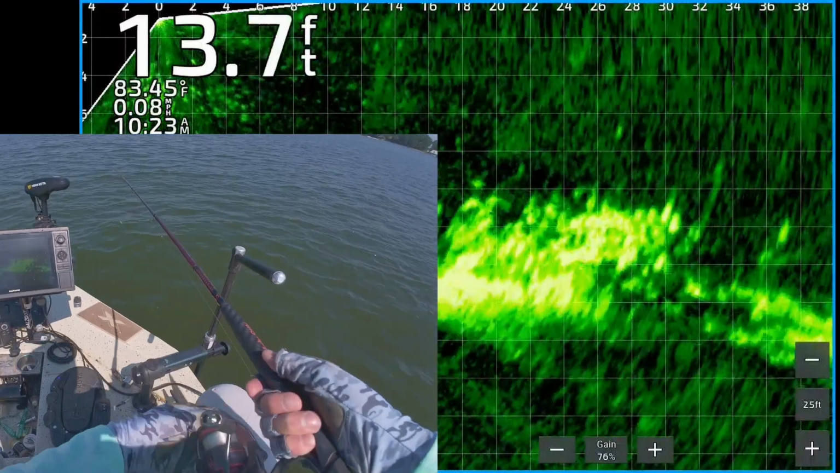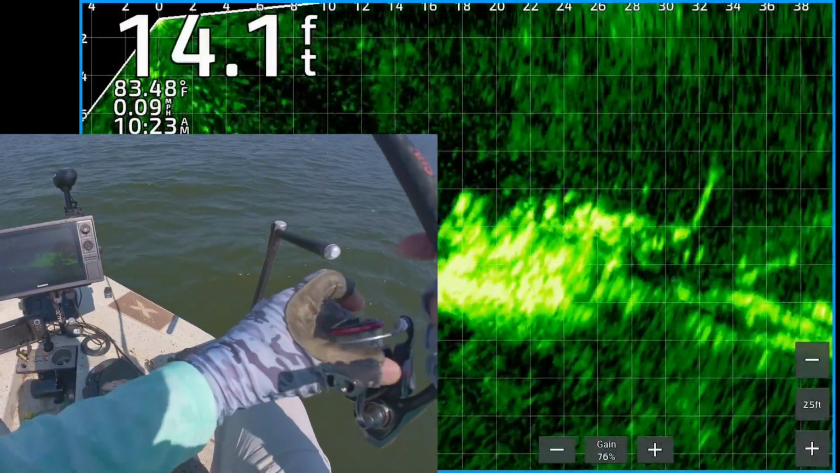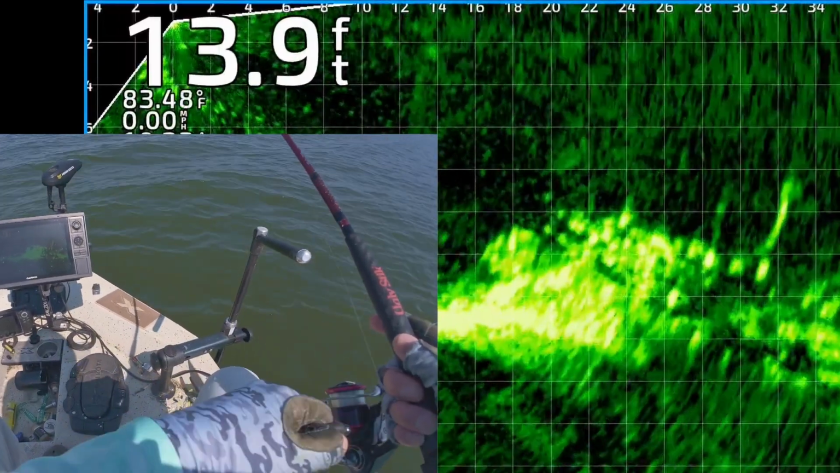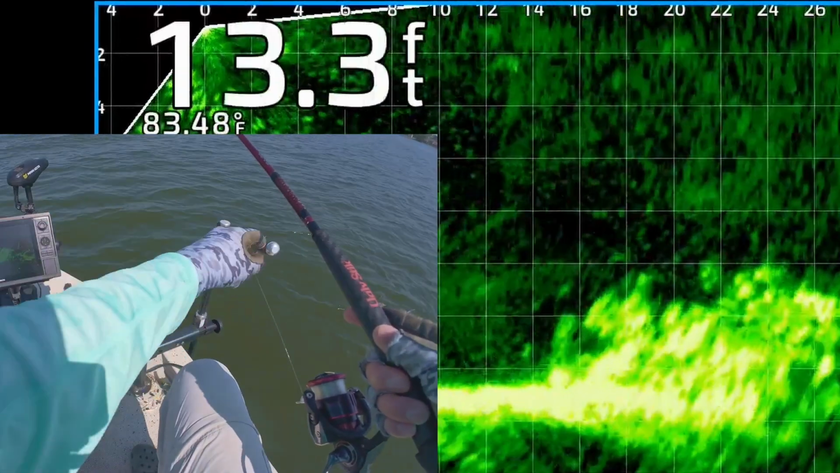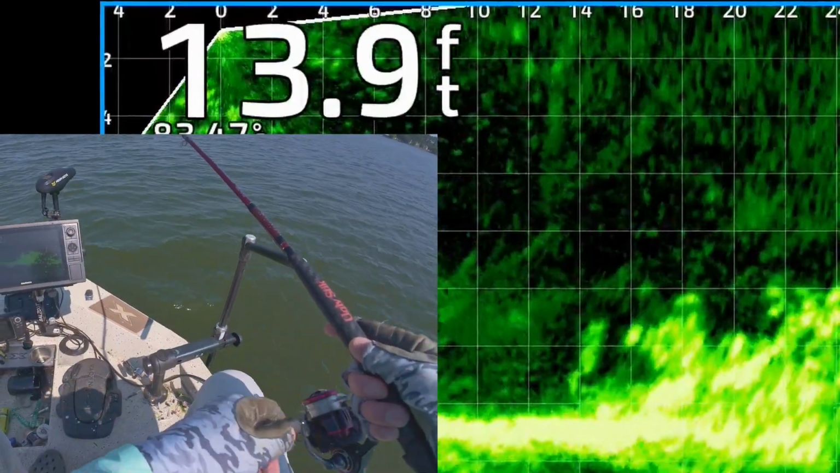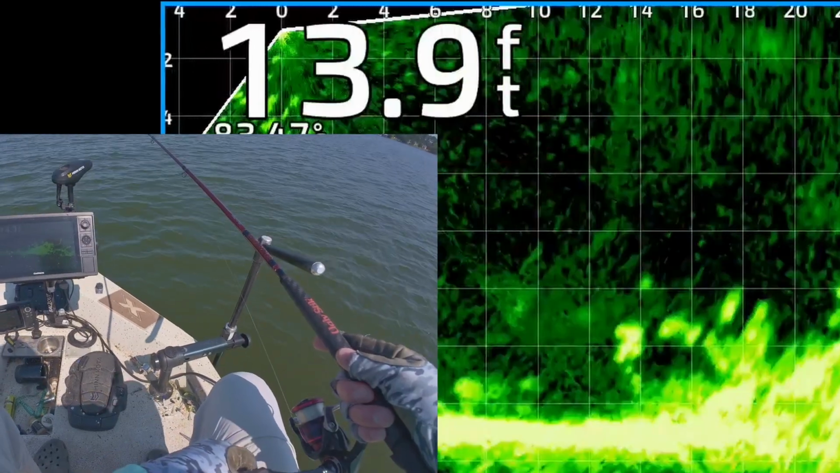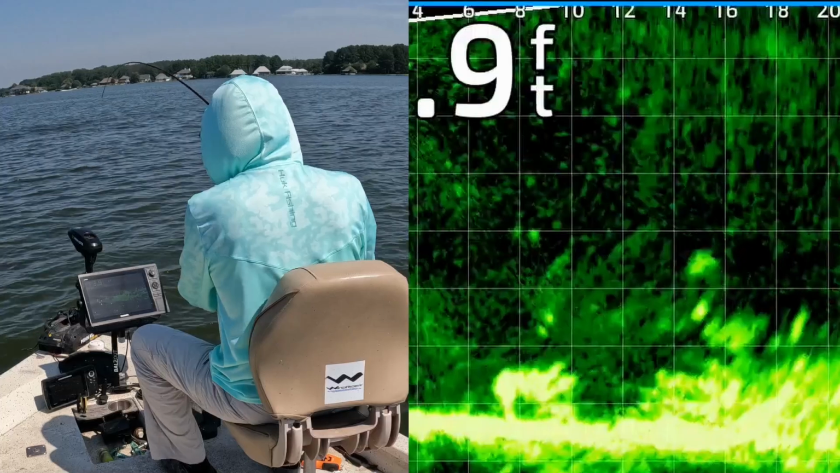Oh, this is a nice brush pile with tons of fish on it. I love fishing this kind. That thing's 20 feet wide. There's my jig and weight dropping down. One of them already about to get it right there. He's got it. I thought he had it. He's still chasing it. He's underneath it. Come on, dude, eat it. He got it. Got that one.